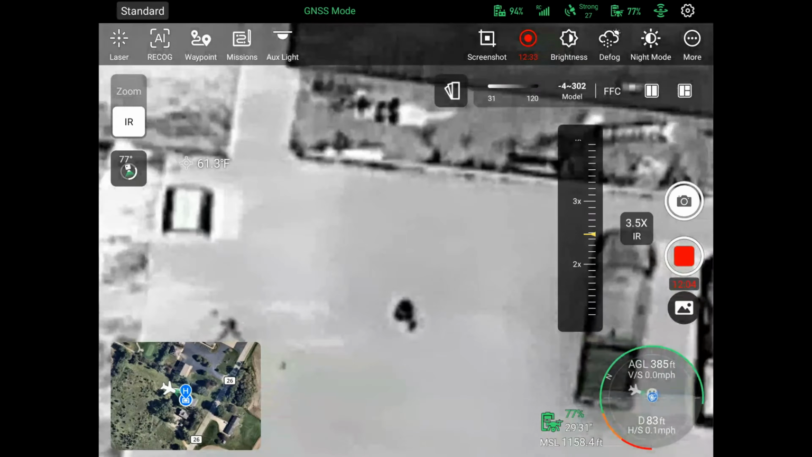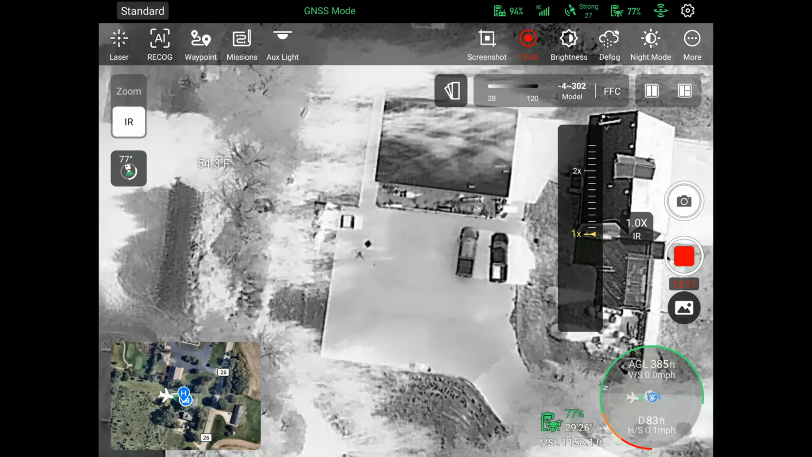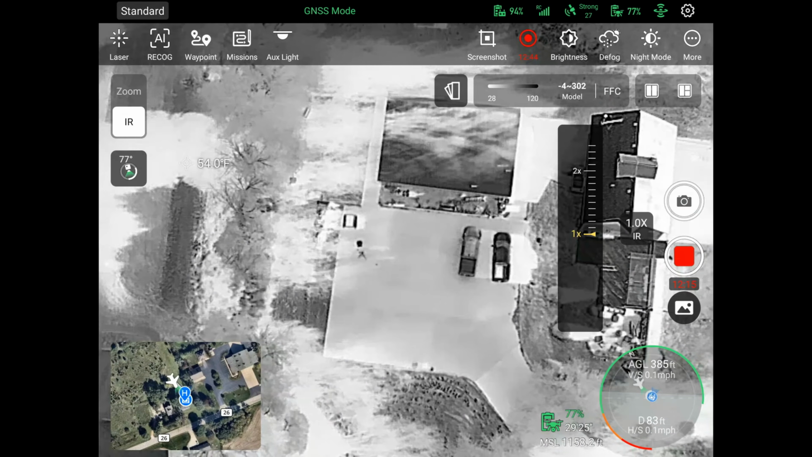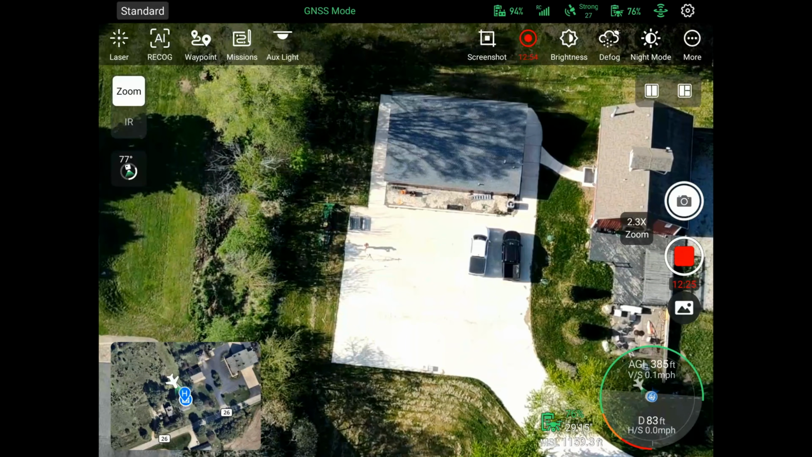So let's zoom back out on the thermal side. It's interesting because you can actually see the shadows here. If you look, I'll switch it over to the color camera for a second. But you can actually see on the thermal that it's a little cooler where there's shade.